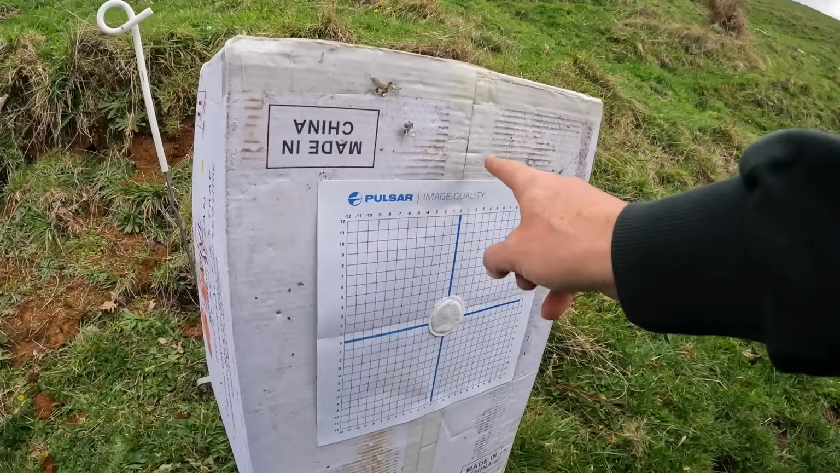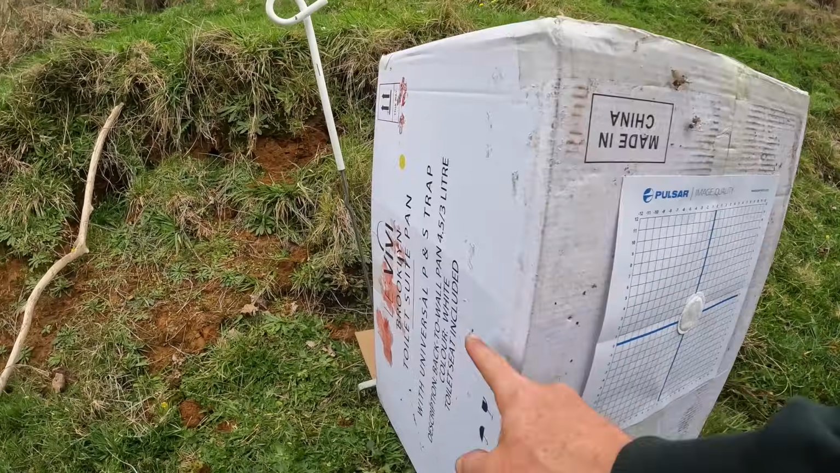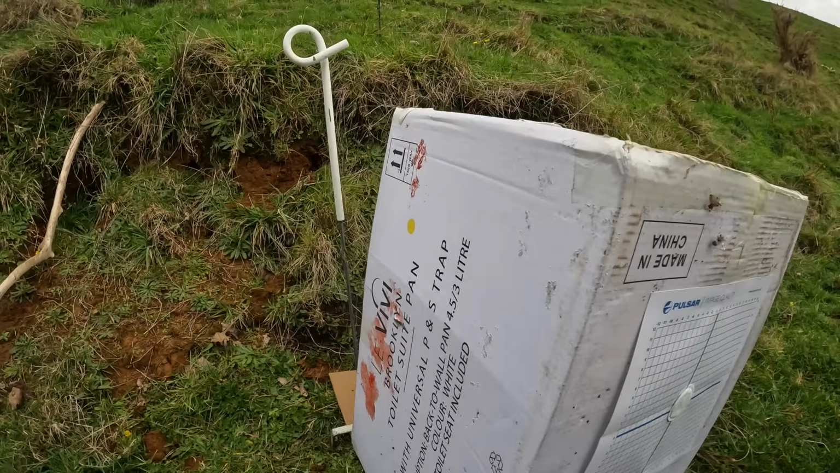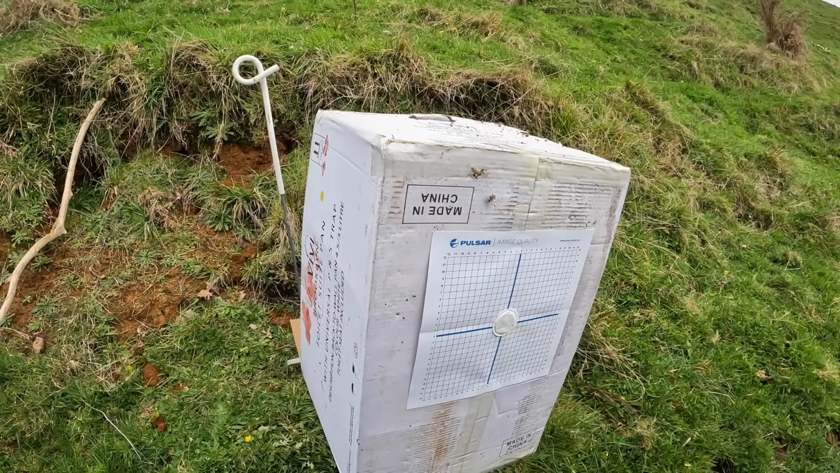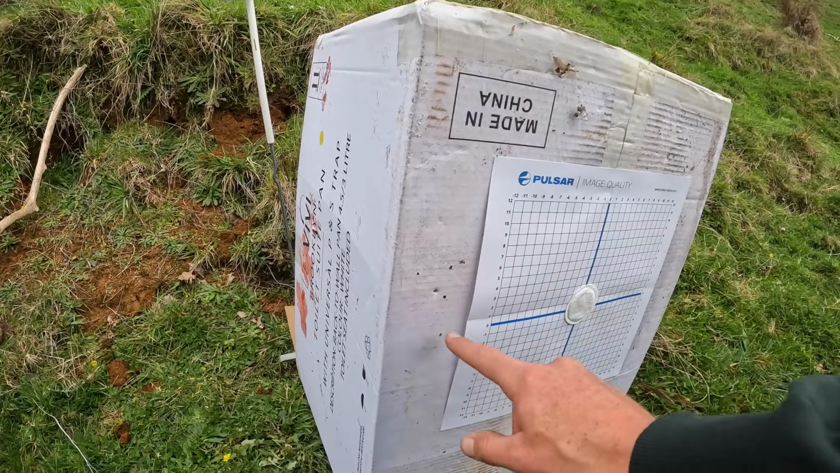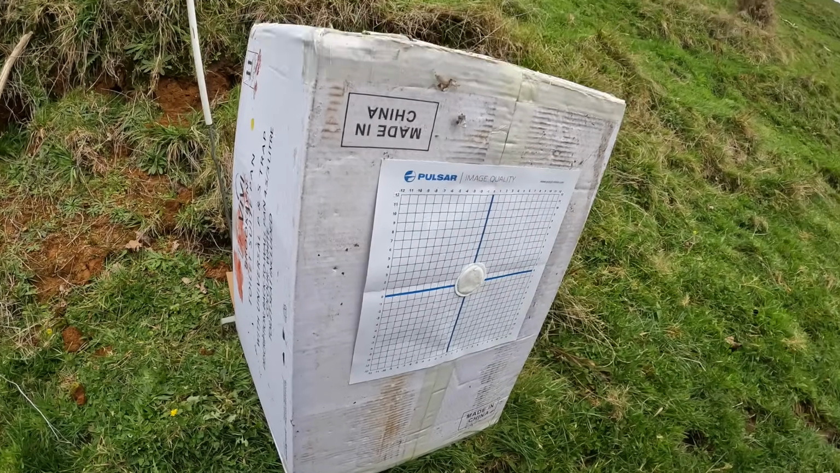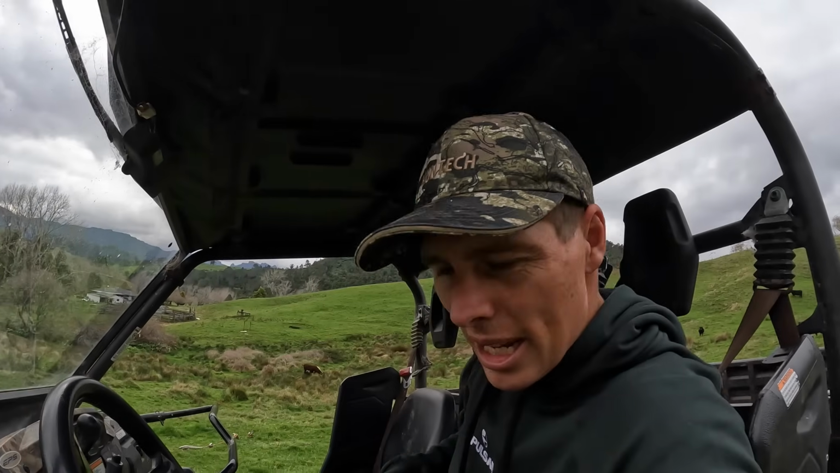So I'm just looking at the box here. This is the target, and this is where the bullet hit, off to the side here. So we just clipped the box, which is lucky because I can actually see where it is. Now I just need to adjust it about 10 inches maybe over to the right. So we'll go do that and see how good I can get it.